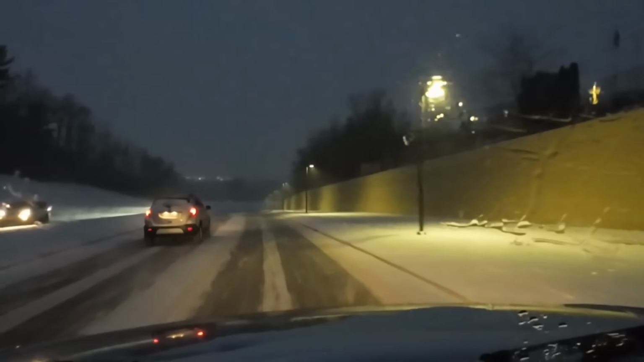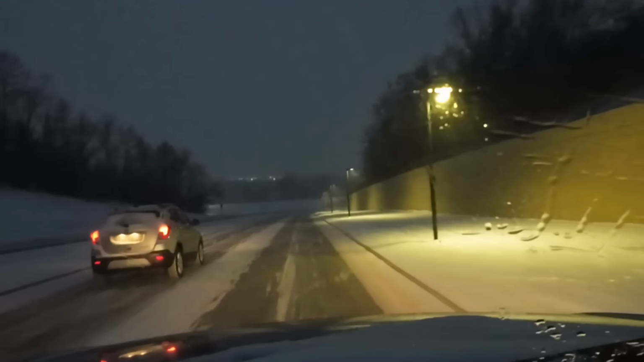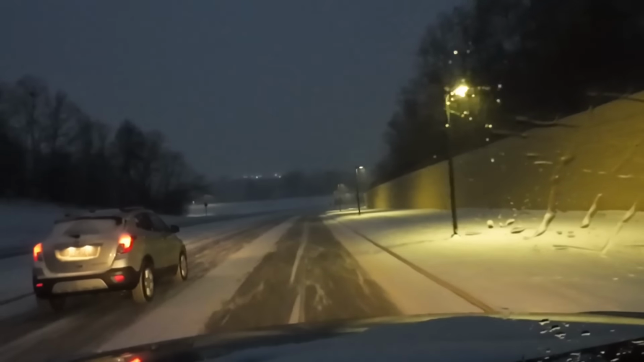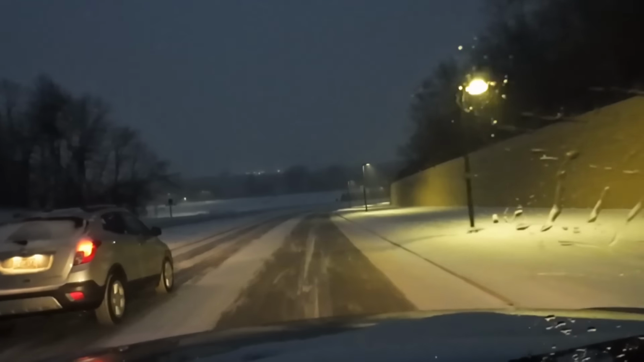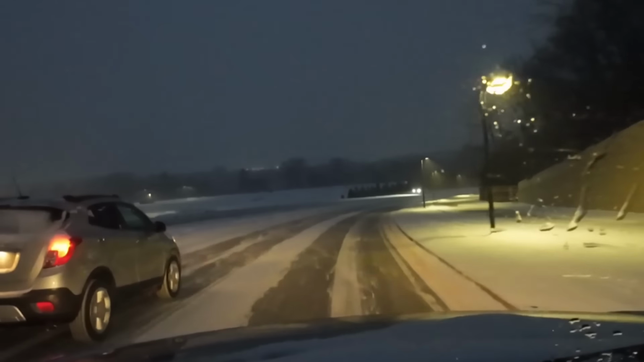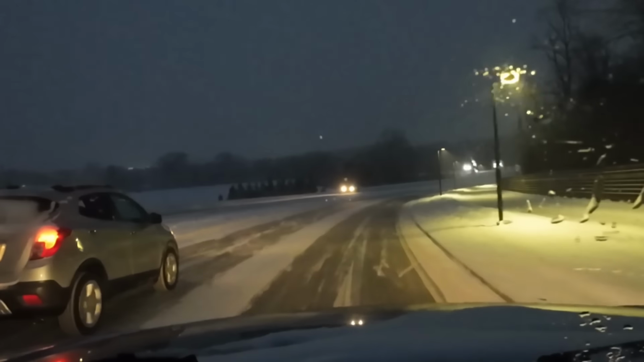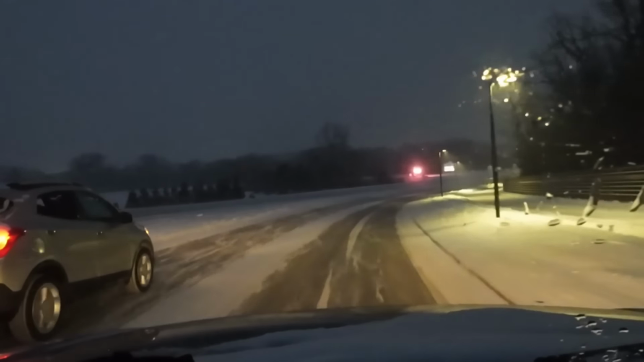Looks like I'm accumulating ice on the tip of the windshield wiper again. It's 18 degrees with the real feel in the single digits. So the next 3 days or so, our high temperatures are only going to be in the teens.